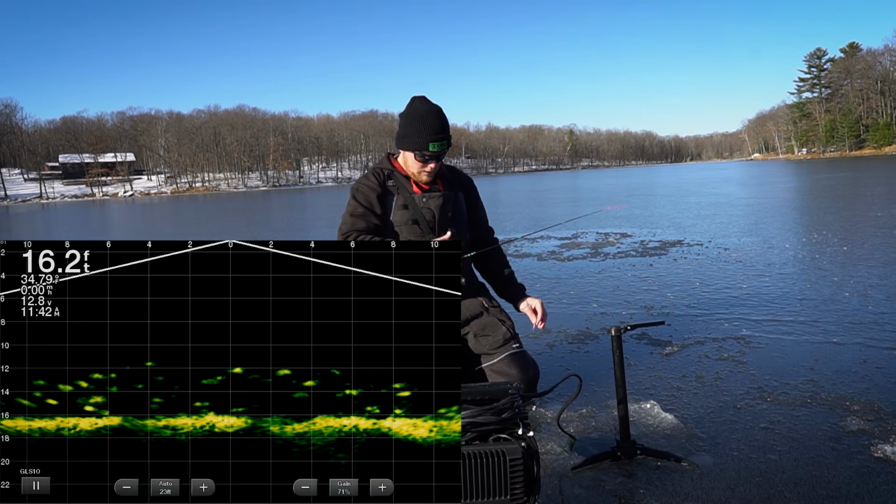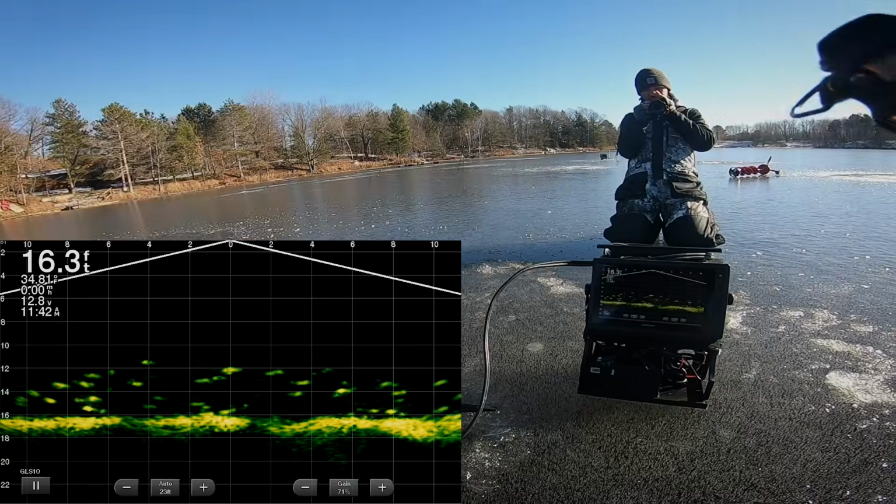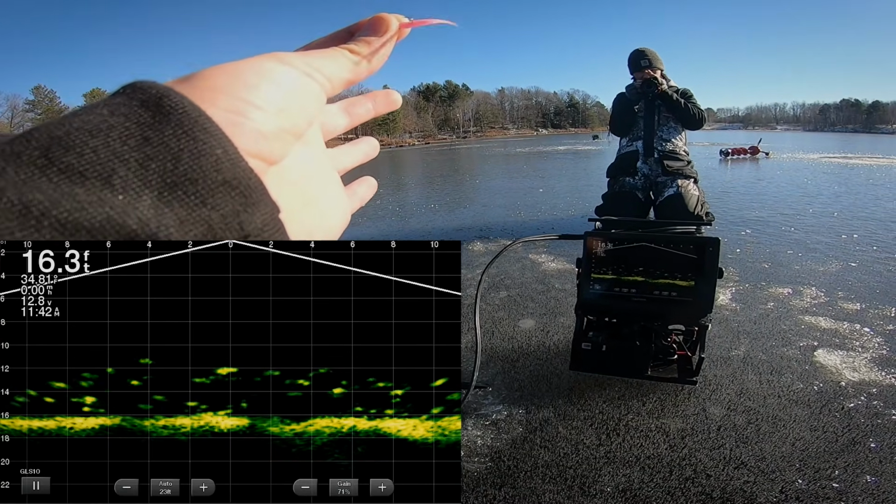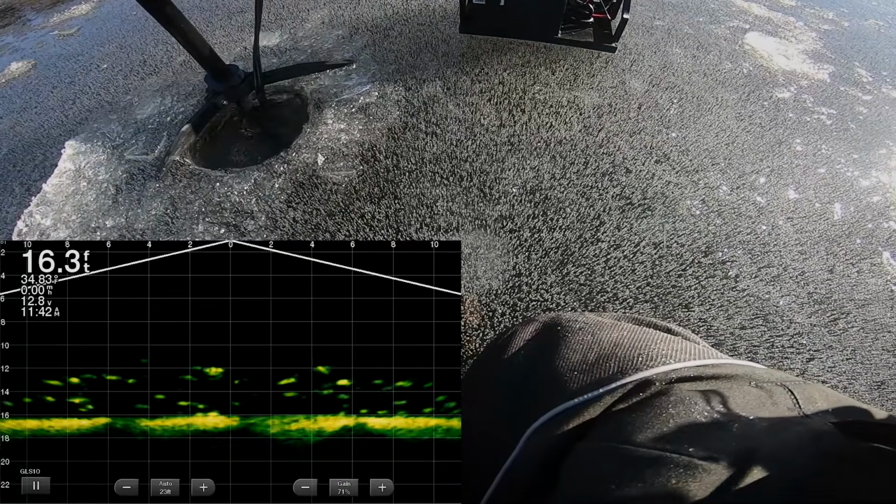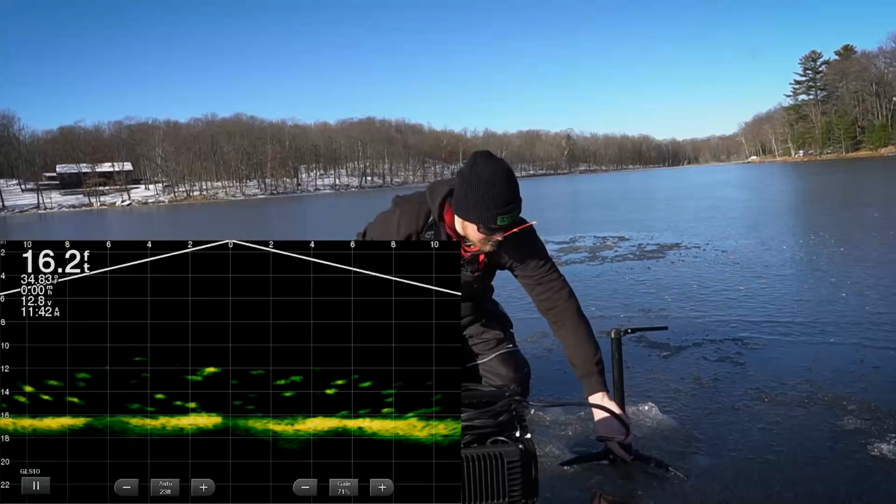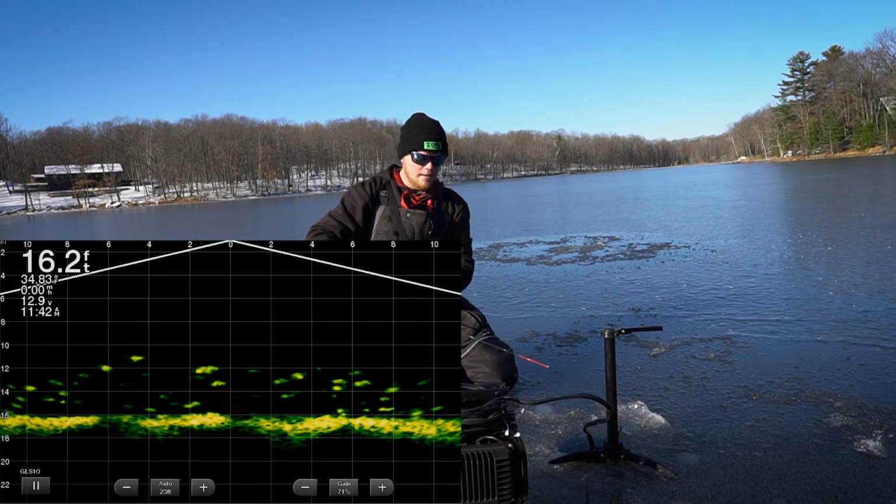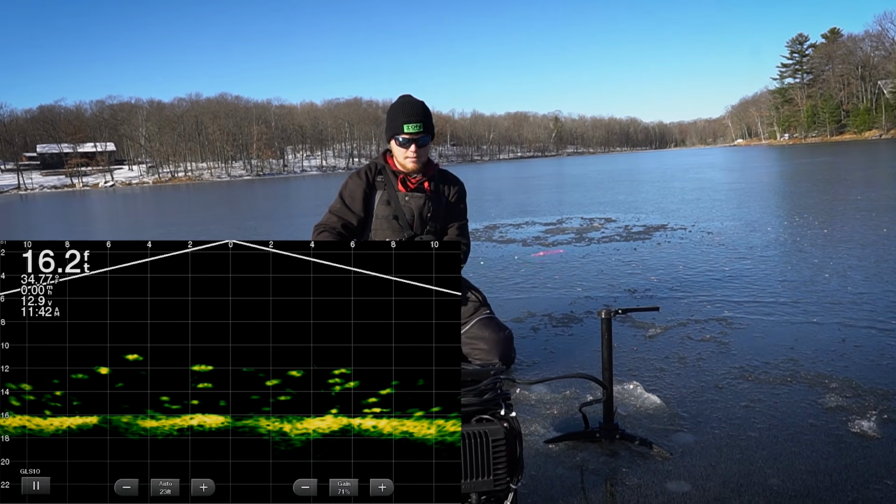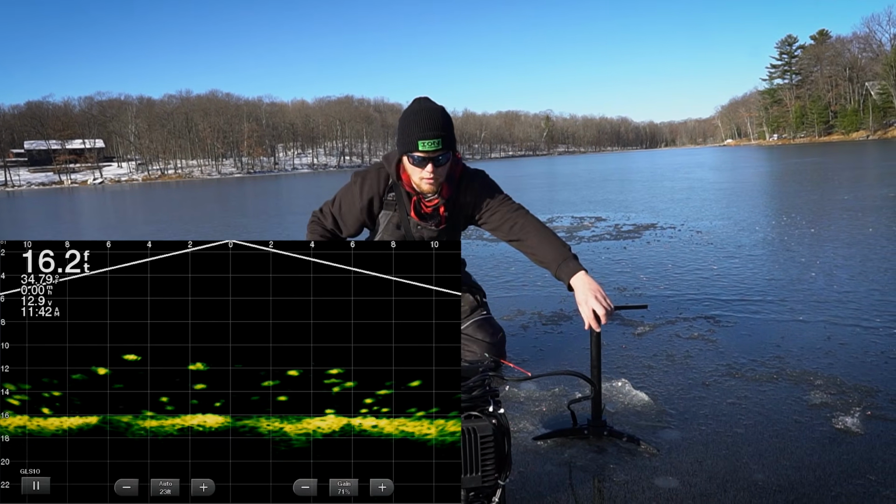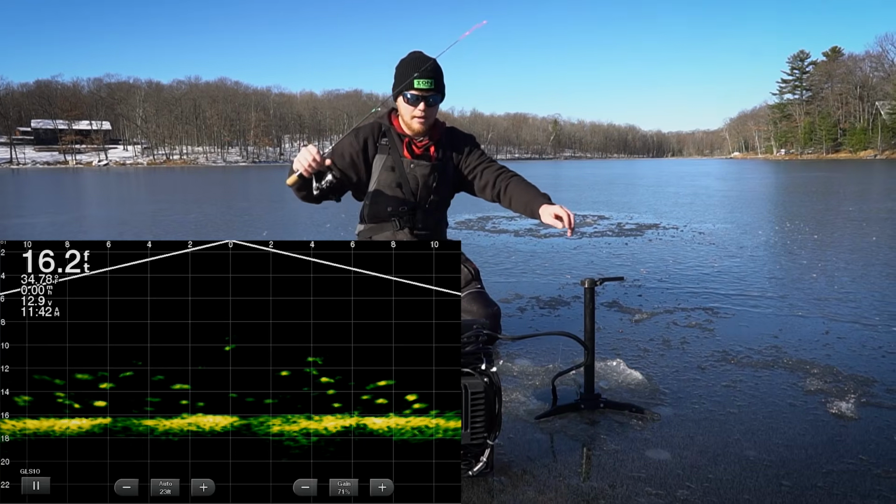Go ahead, turn my GoPro on for you guys too. And this is what we're using today. This is just a little tungsten jig with a Hawg Pores pink minnow plastic on there from Randy Burton over in Merrill, Wisconsin. You guys are looking for some ice plastics, he's your guy. But we're gonna drop down here. You can tell a lot of these marks are nice and suspended. Those are letting us know that they are probably crappies. And we got one coming up right away.